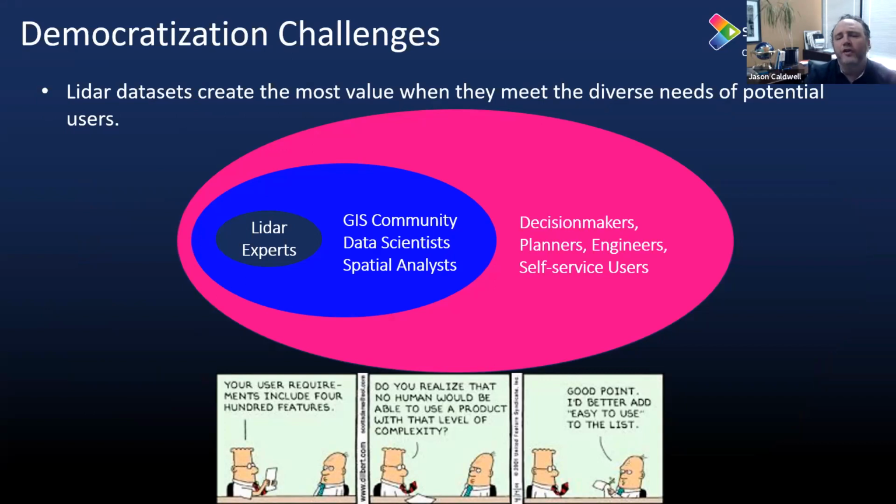So the top graph here really identifies what we've kind of looked at as three different types of user communities. You have the LiDAR experts, the scientists, the programmers. They can do all kinds of stuff in R. They can do all kinds of cool things, but that community is relatively small. So making sure that we empower them with the raw data that enables them to do what they want to do is important. But the ROI back on that can be limited because that community is smaller.